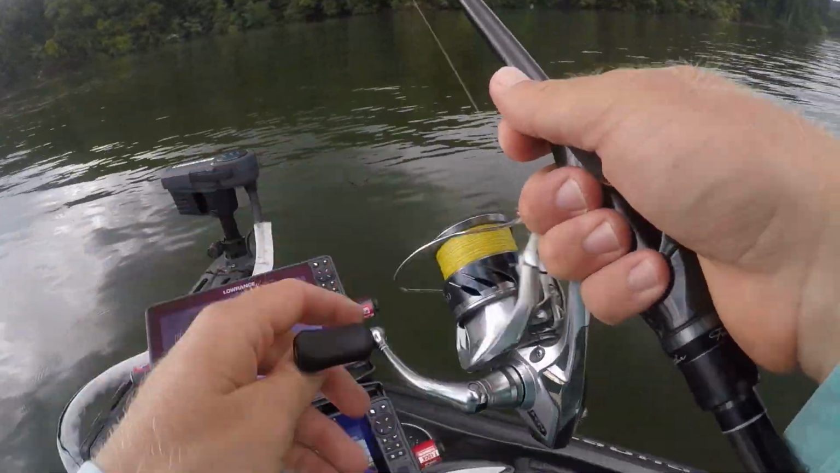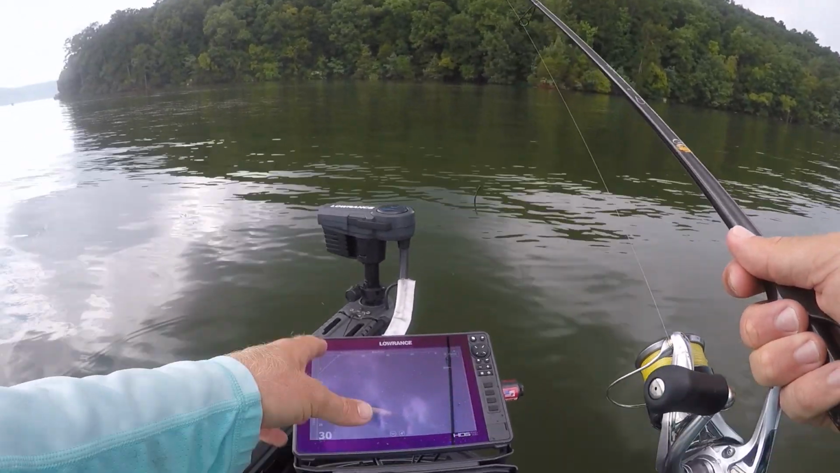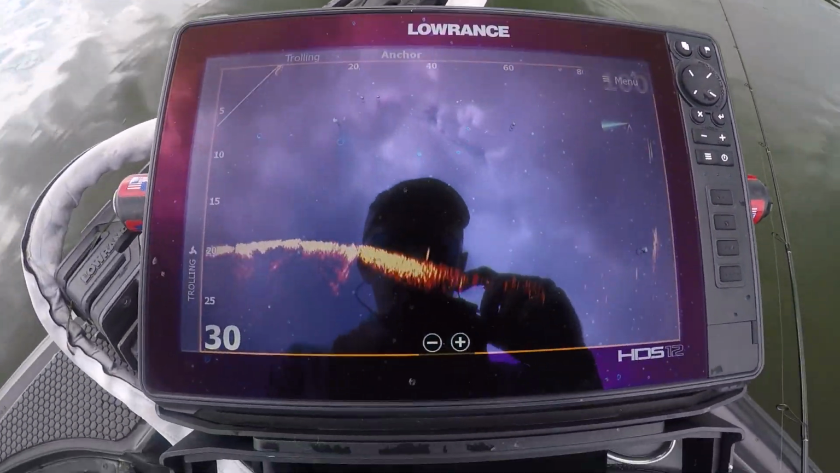This is the setup, but let's see if we can catch some fish. I'm going to try to show you guys what I'm looking for on here and what I'm doing, and kind of how I'm judging my casting distance. So that's a big deal. I'll quickly explain that to you guys.